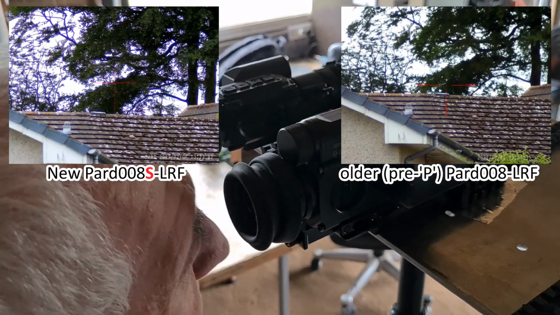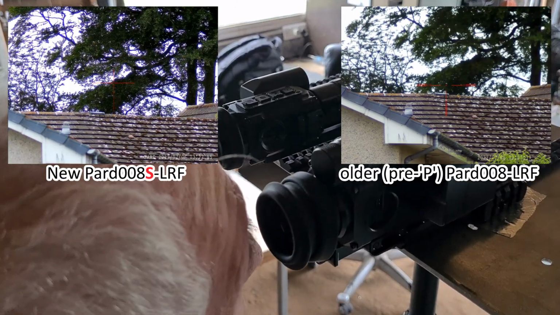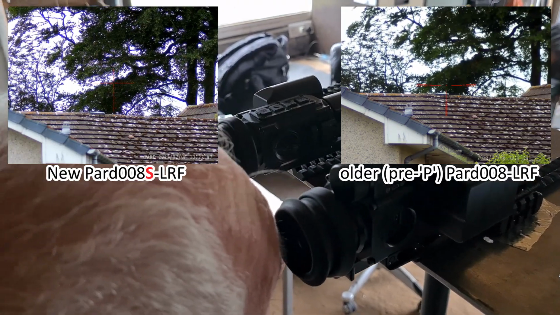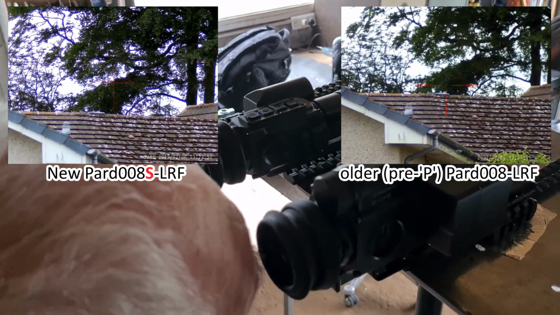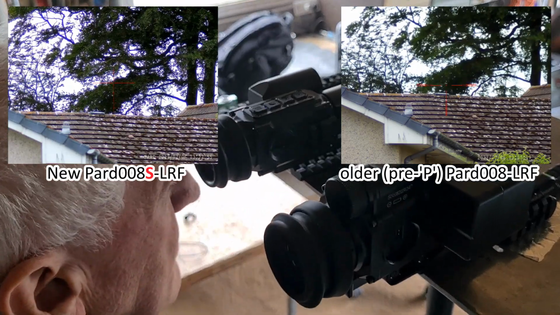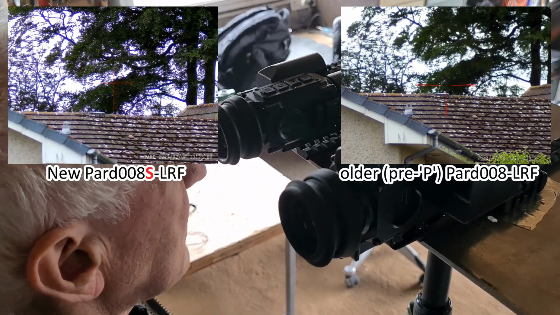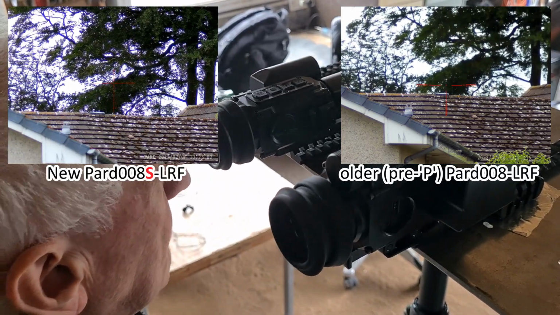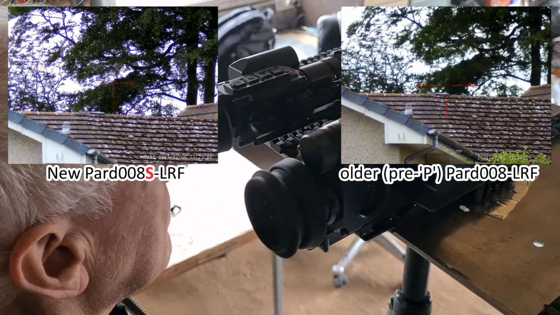So both are recording, so I can put both on screen in a second, so you viewers can see what Bruce sees. But this is the first time Bruce has had a chance to look through the Pard008S-LRF since the firmware was updated at the end of May. I'm thinking back to what this looked like the first time I saw through it. This is a big improvement. Cool. Yeah, that looks totally natural now.